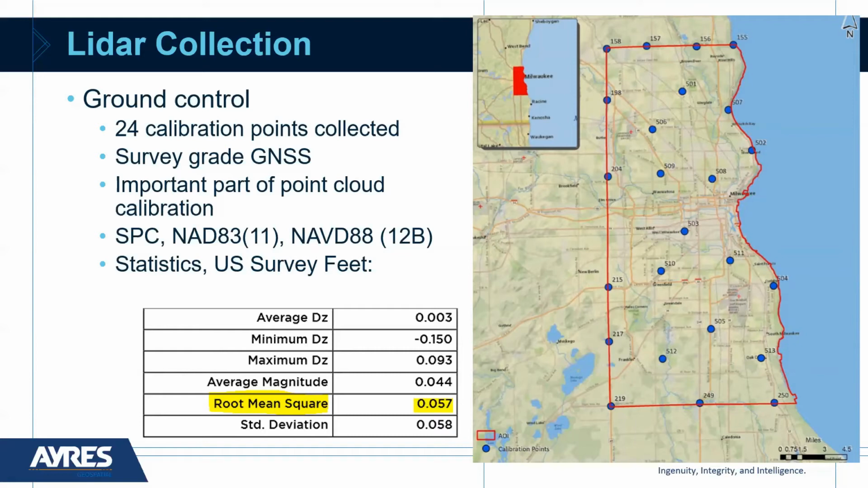So really the ground control for calibration is an important aspect because you're comparing the raw LiDAR point cloud that's collected from the sensor, and you're going through a calibration process, and then you need to compare that to very accurate real world coordinates.